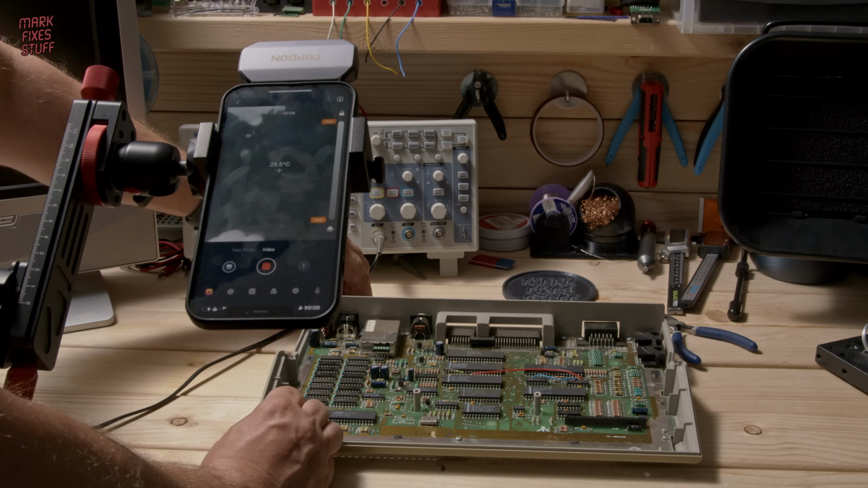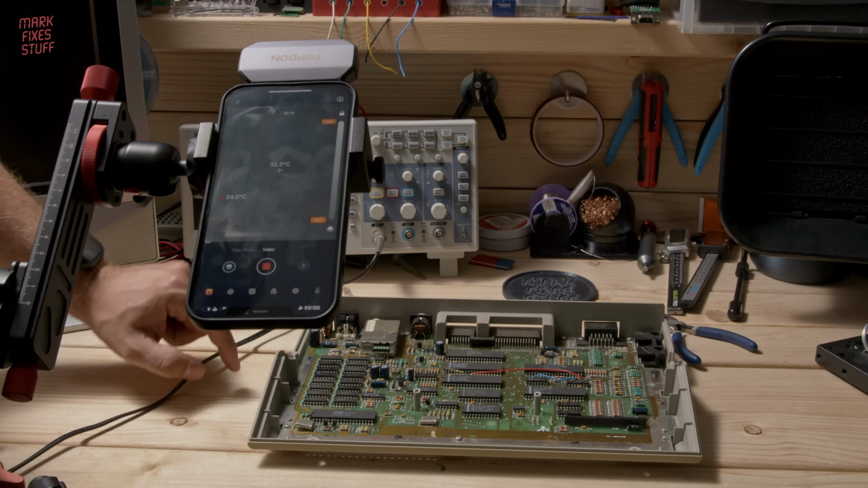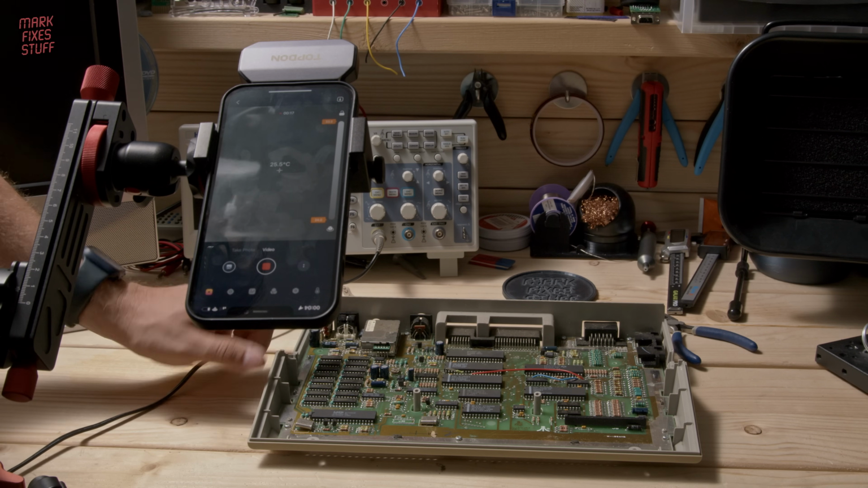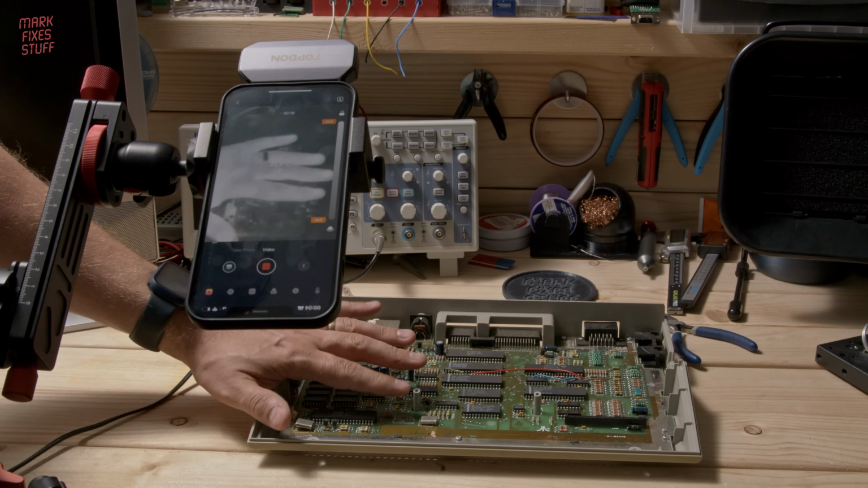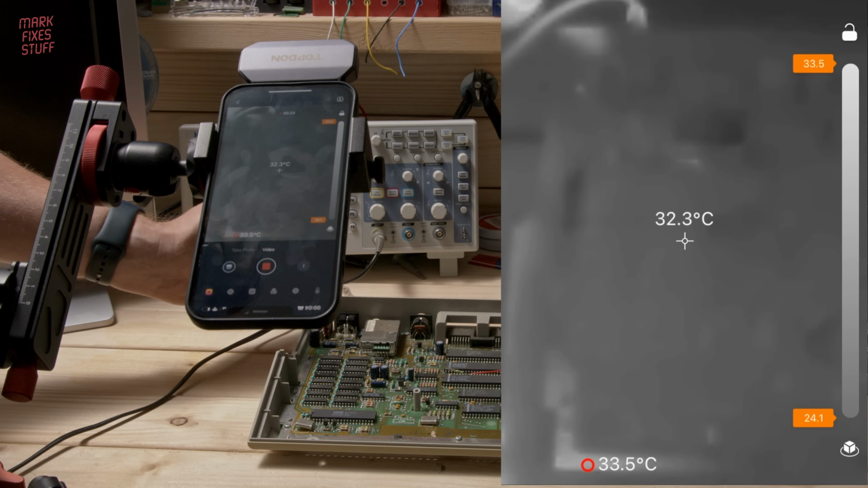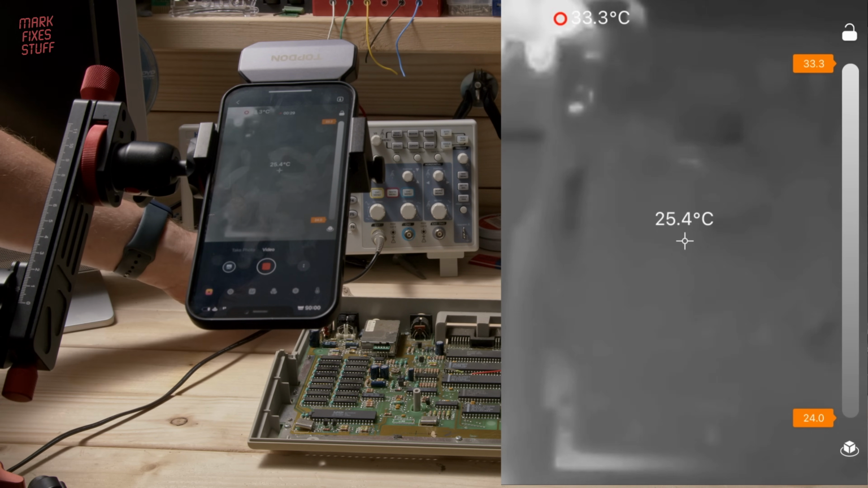Now, thermal cameras don't need light. Instead, they show infrared emissions from a heat source. That's why you can see heat being reflected off the shiny parts of the motherboard. It's actually a reflection of the IR from my hand, and not actual heat. IR tracking is nothing new. Police helicopters use it, and Maverick used it in Top Gun. Ah, the 80s. Let's turn this machine on.